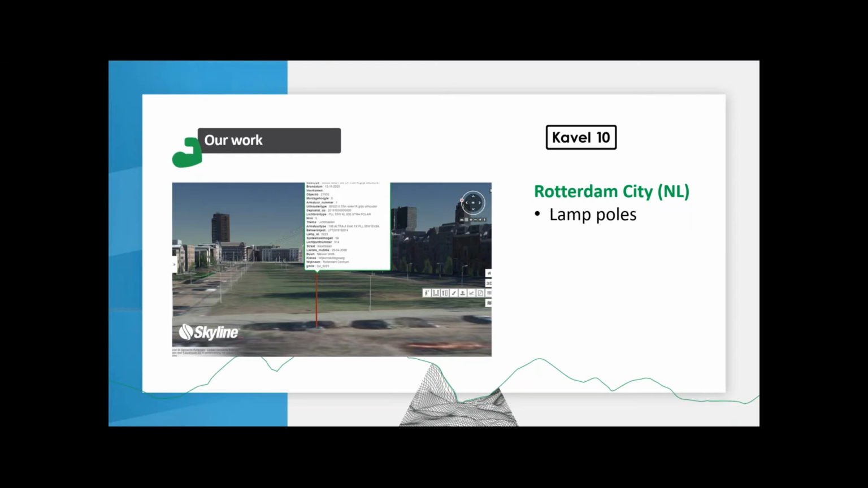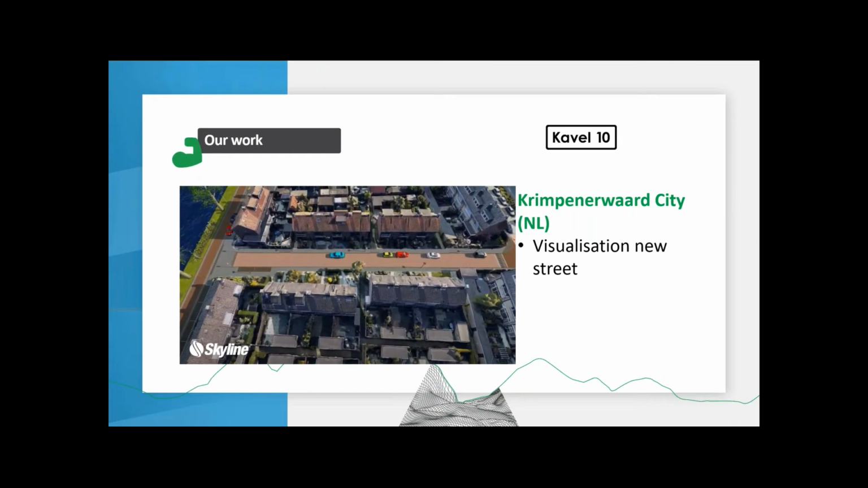The same is for lamp poles. As you see here, there are small objects, but in the background of the image, you can see all the lamp poles. And again, they keep track of a lot of attributes from this object. So that's a few examples of what our data can be used for.